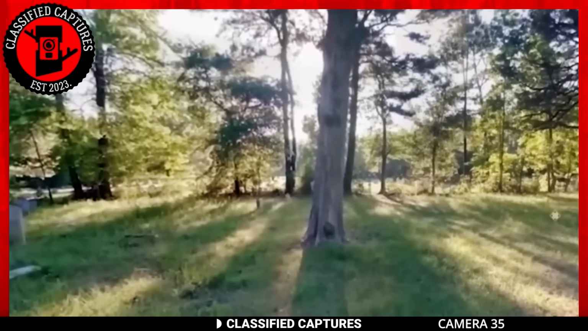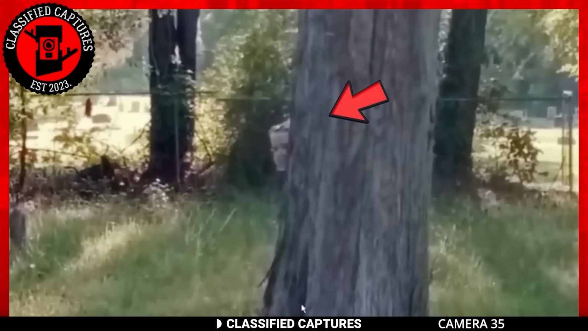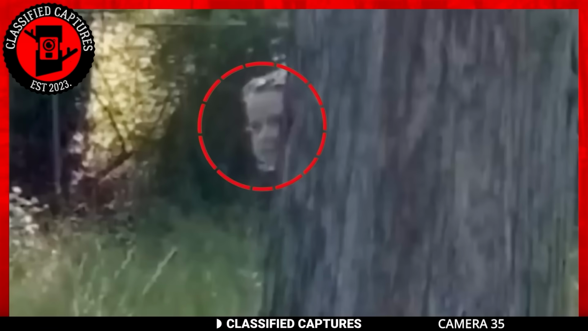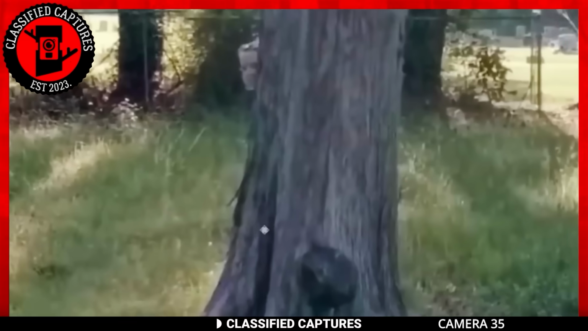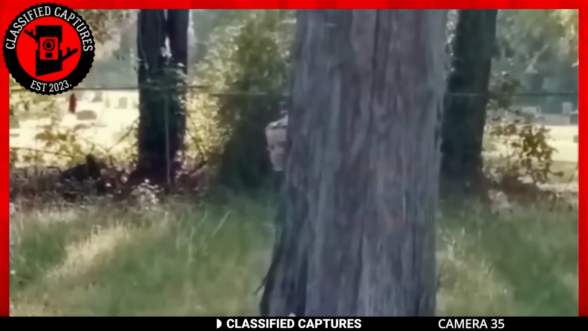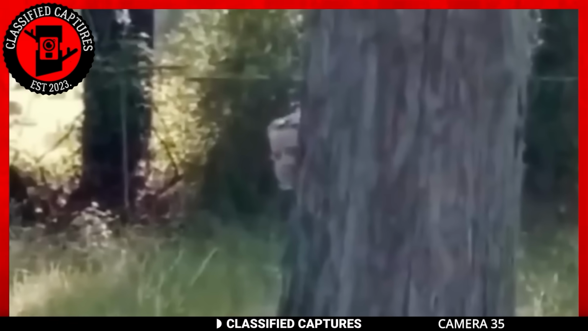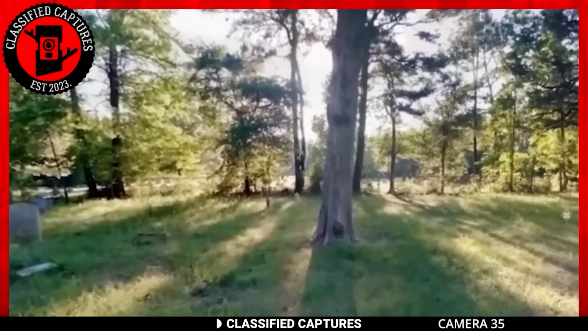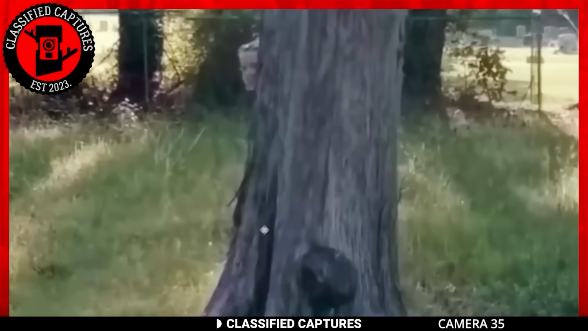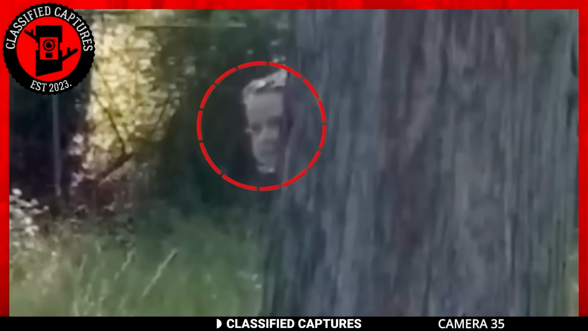Next, we have this Google Maps image that may have actually captured a ghost. I know it sounds like a stretch, but take a look at this picture. Right behind the tree, you can see a pale figure peering out. Upon zooming in, the image reveals the unmistakable pale face of a young girl. Speculation suggests that the girl likely met her demise at the location years ago and returned to haunt the area, coinciding with the time when Google captured the images.